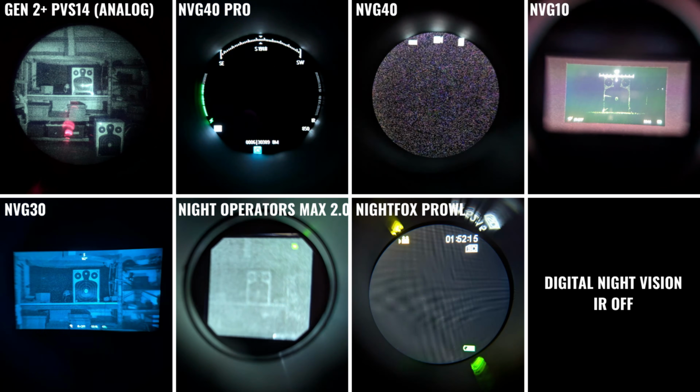Let's switch off the IR lighting, and this is going to be a critical point of comparison for people who want to limit their IR signature to other people running night vision, and these are much tougher conditions for digital night vision in particular, and as you can see, most of these units are struggling quite a bit.